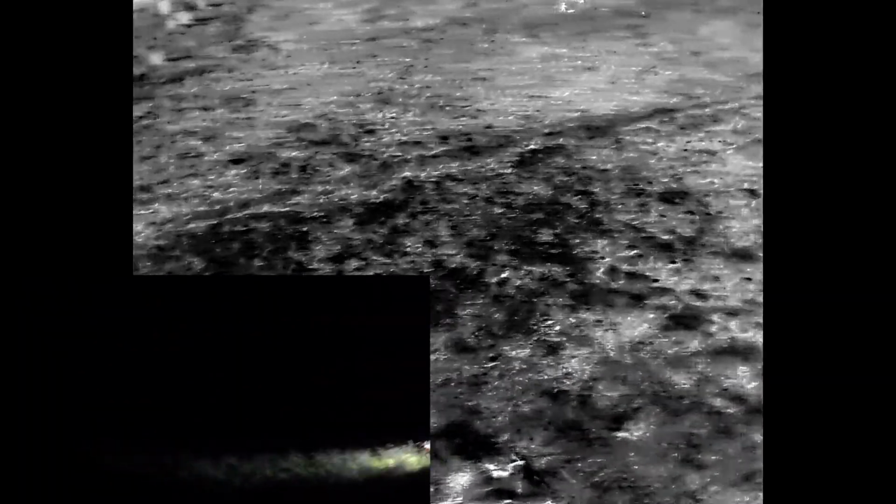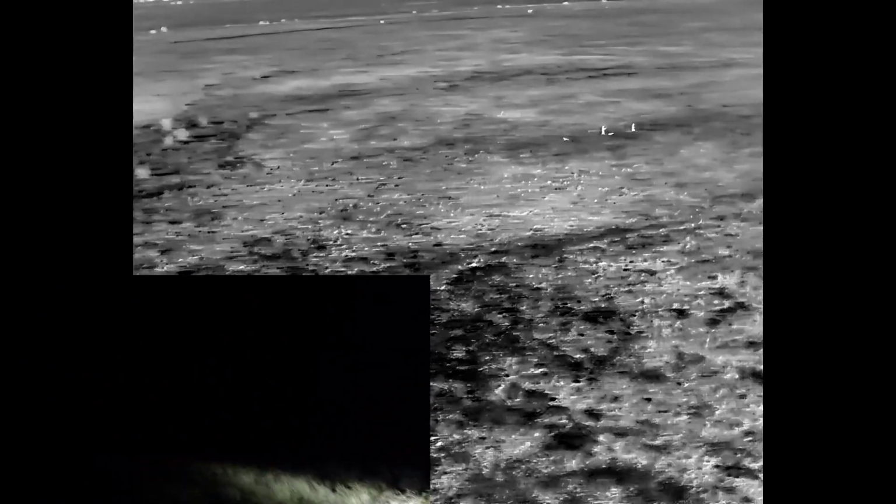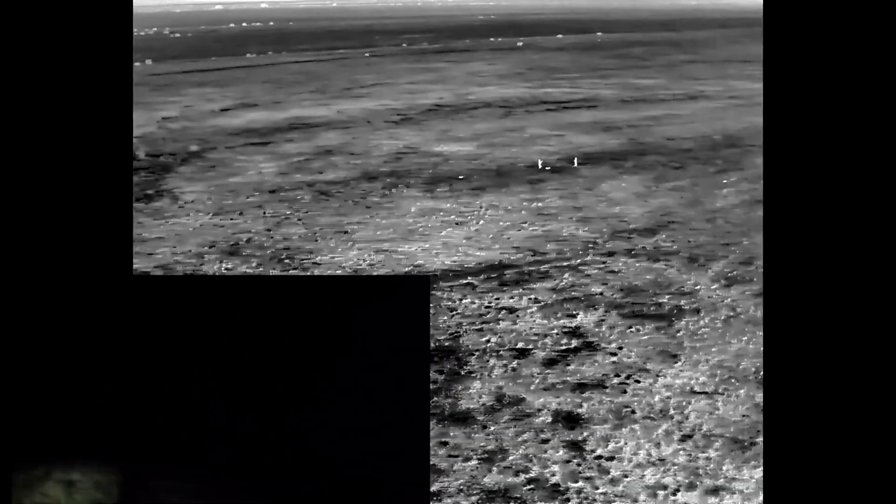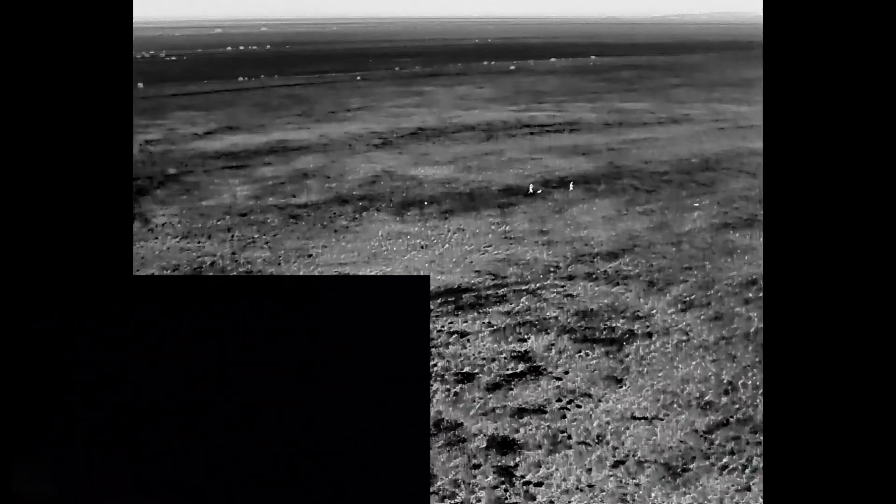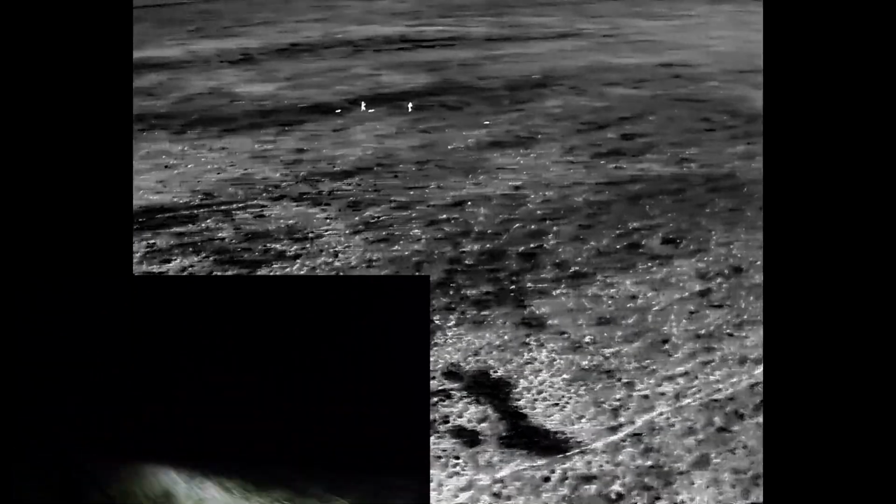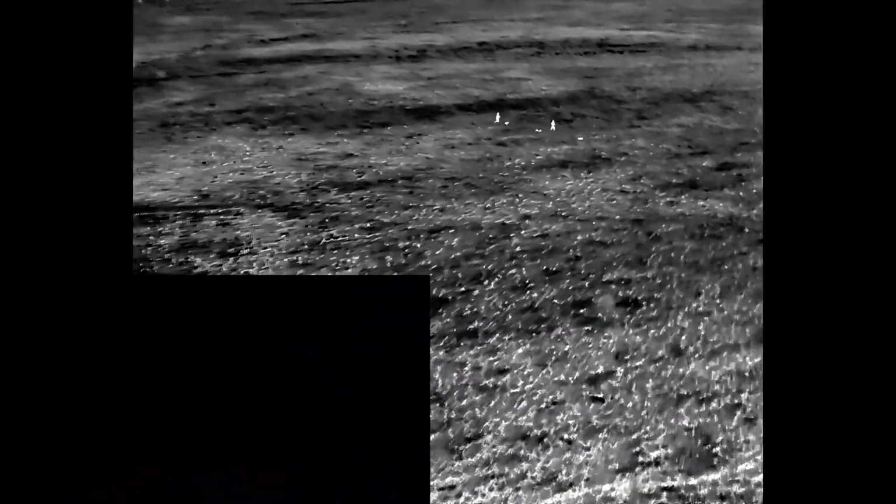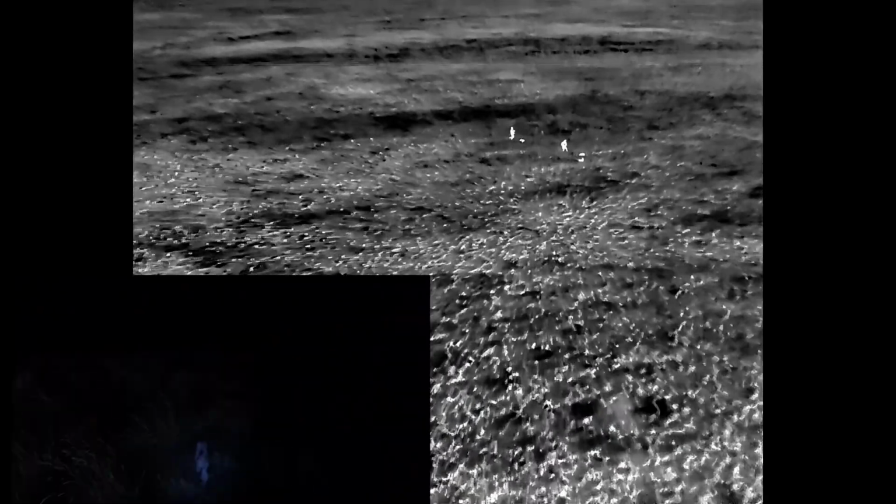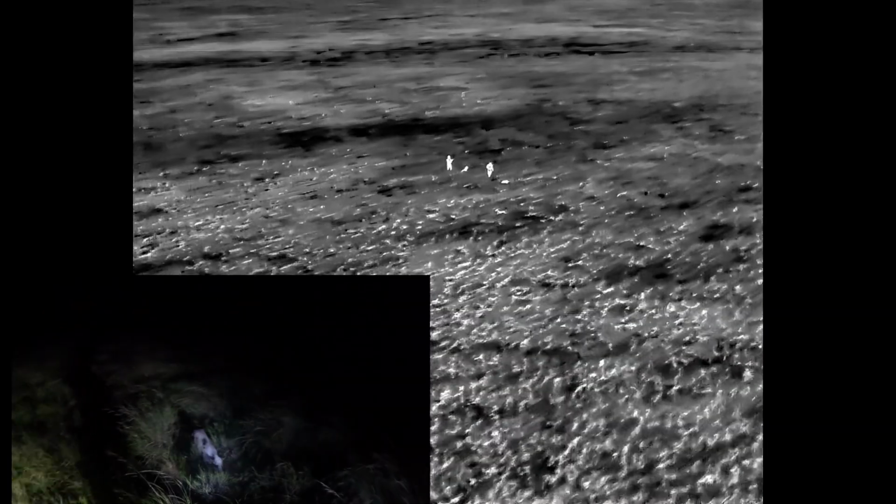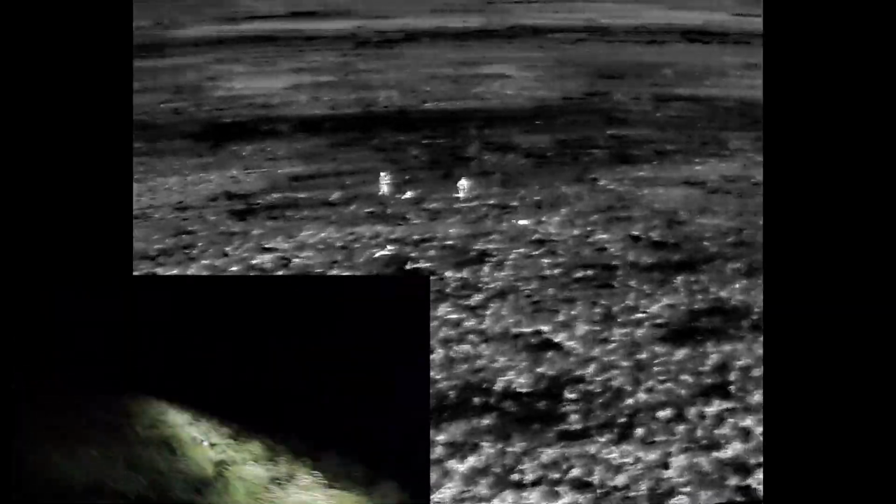So here you can see after chasing the sow, the drone's coming back from the river, and you'll see this pig lying in the grass to the right coming onto the screen now, and Kylo's off. Still this way? We still have no idea where the pig is until Chaz hits it. Go!